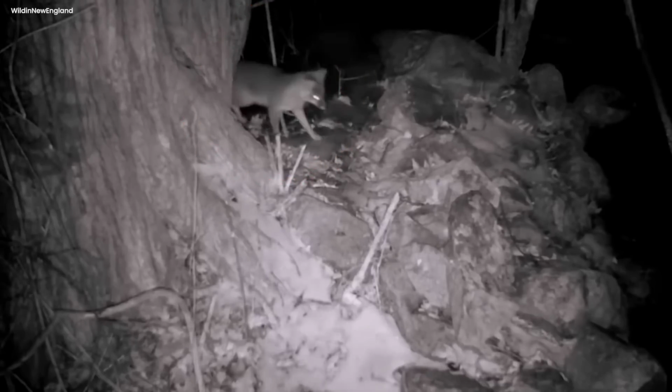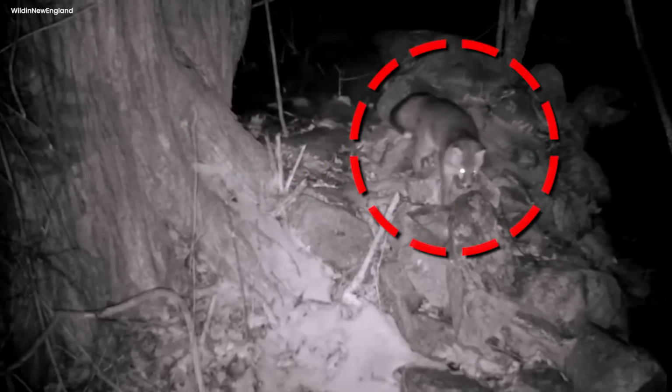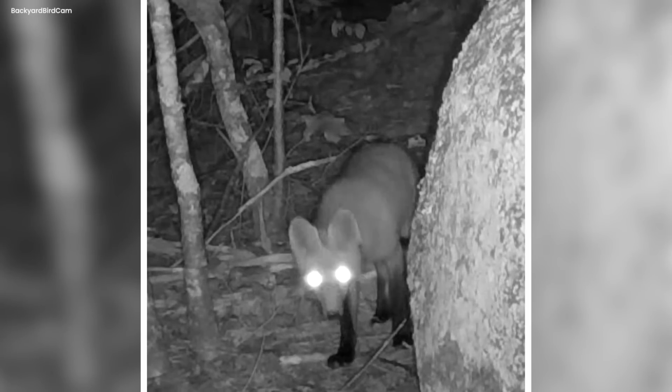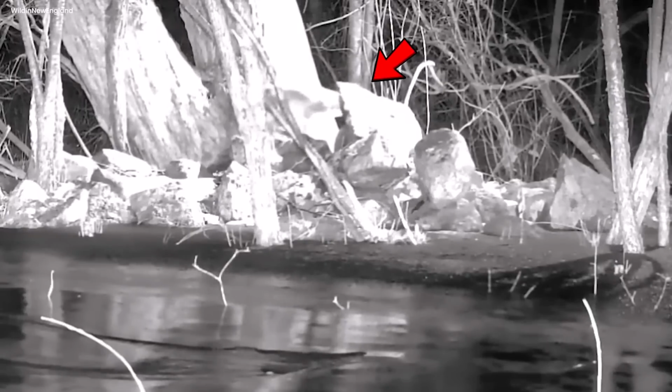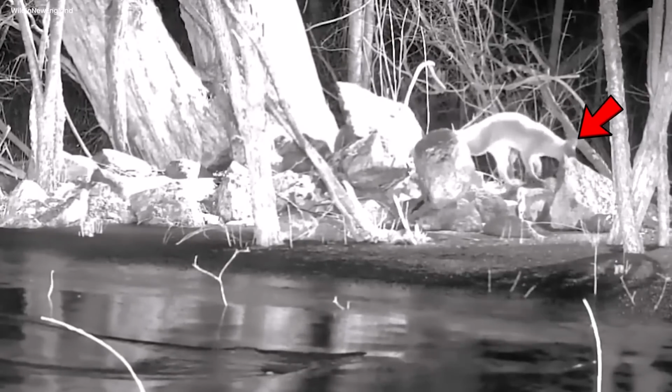What was the fox after? That answer stayed a secret, hidden in the heart of the magical forest where the night kept its mysteries near, and the camera told silent stories of the wild nighttime adventures.